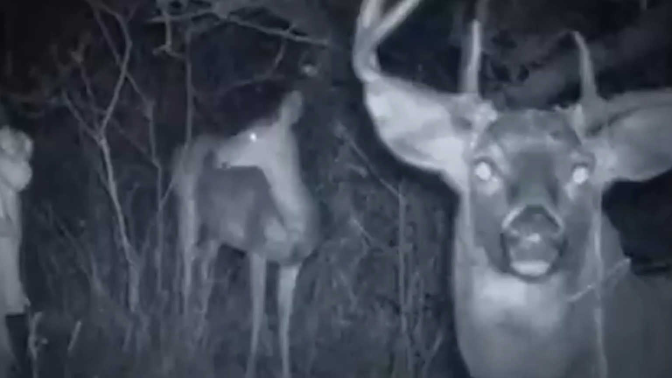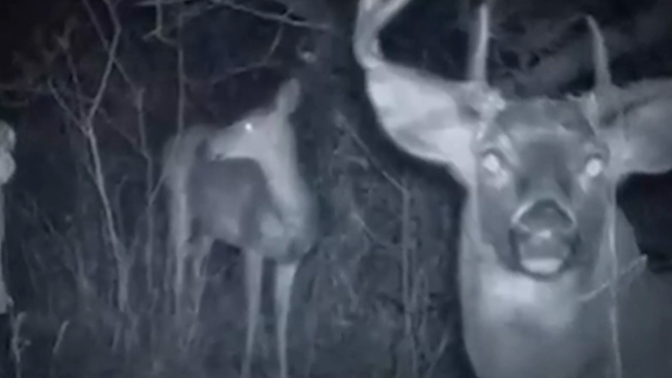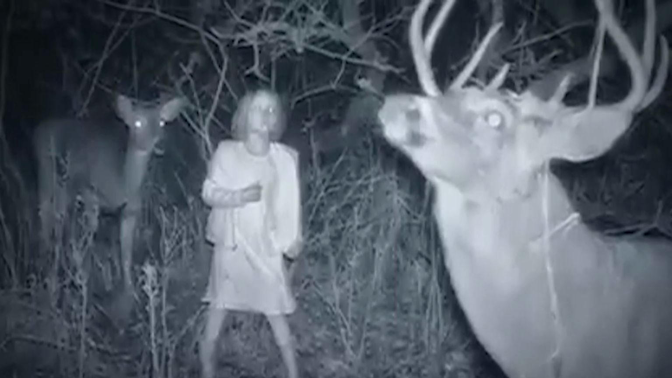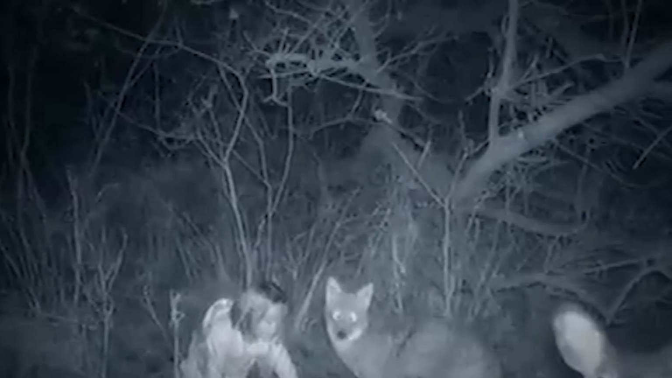Here we see a young girl who couldn't be more than 7 or 8 years old, investigating a trail cam as her deer friends look on, almost as if they're waiting for her orders as to how they should react to the strange new technology.